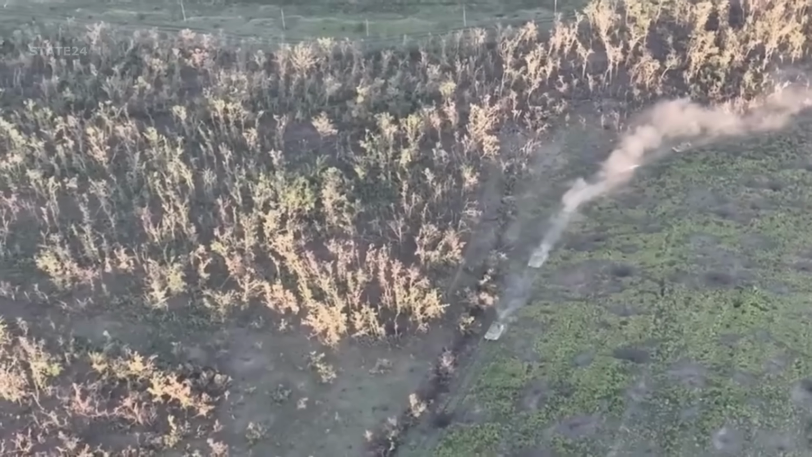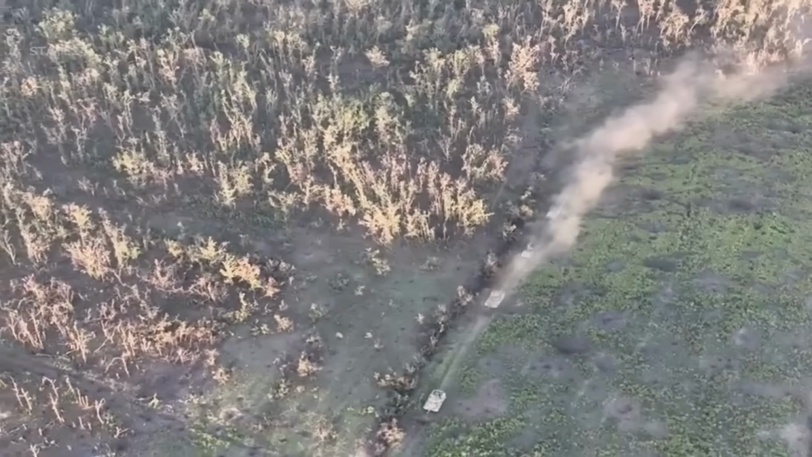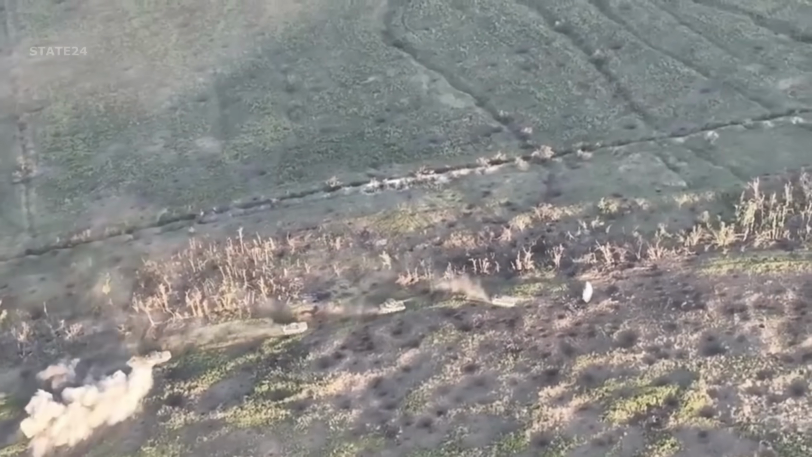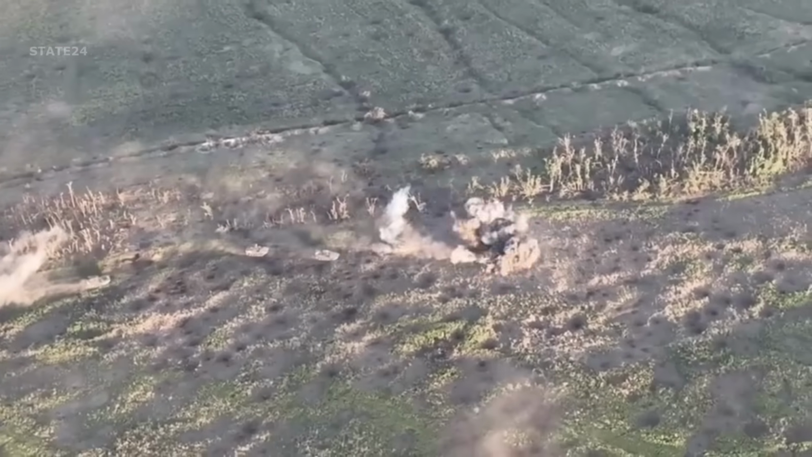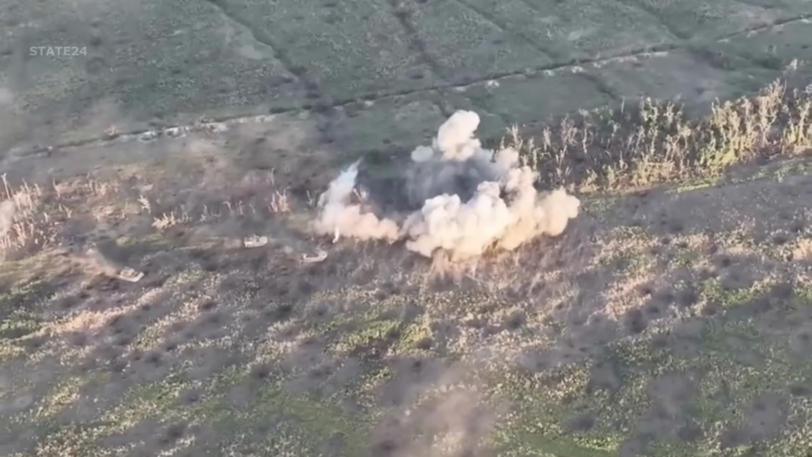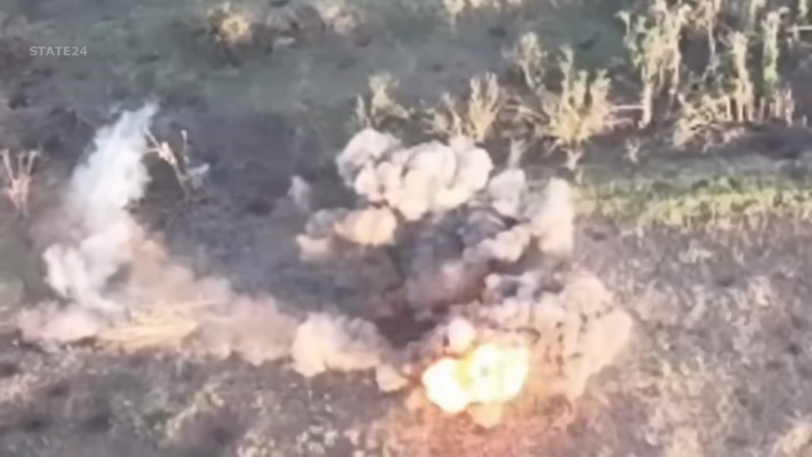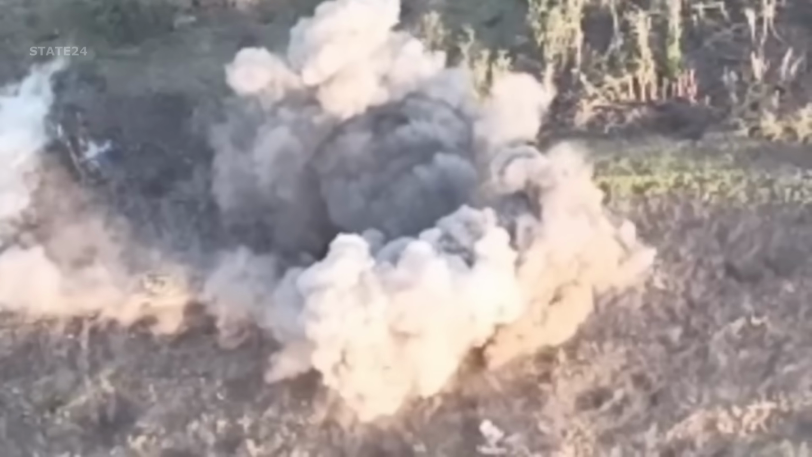June 25th, 2025. Russian forces pushed their movement towards Ukrainian defensive positions with a large assault group, but they did not know that the terrain they were in was full of mine traps. The tank at the front of the Russian convoy hit a mine and exploded. An explosion so violent that the soldiers inside didn't survive.